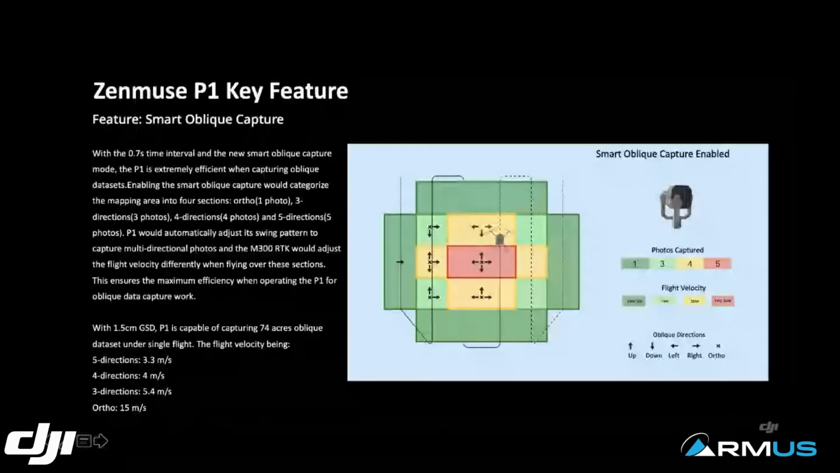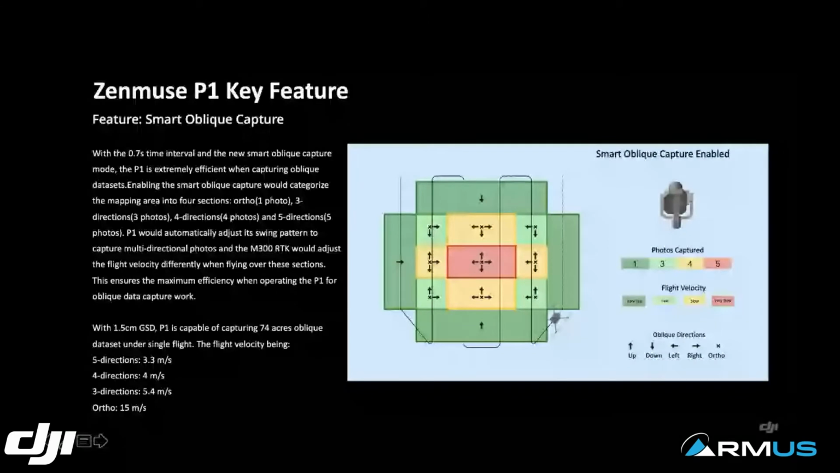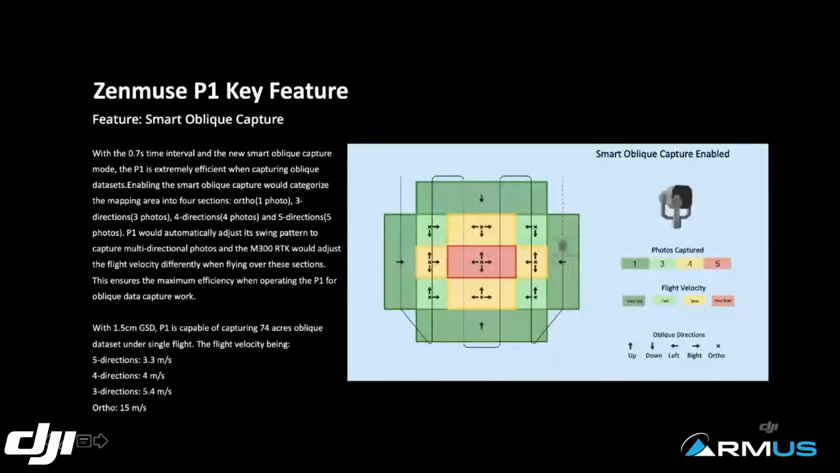As you can see, I have this little video just to demonstrate how exactly that's going to look. With this feature, it improves the overall performance of the P1 in terms of capturing oblique data sets a lot.